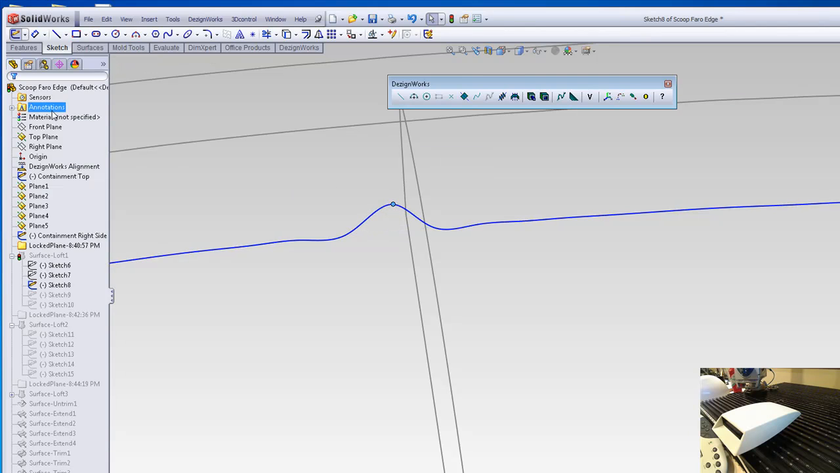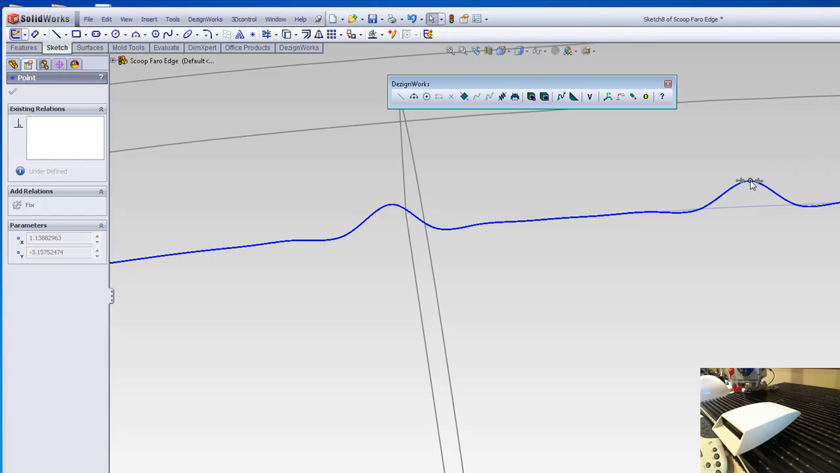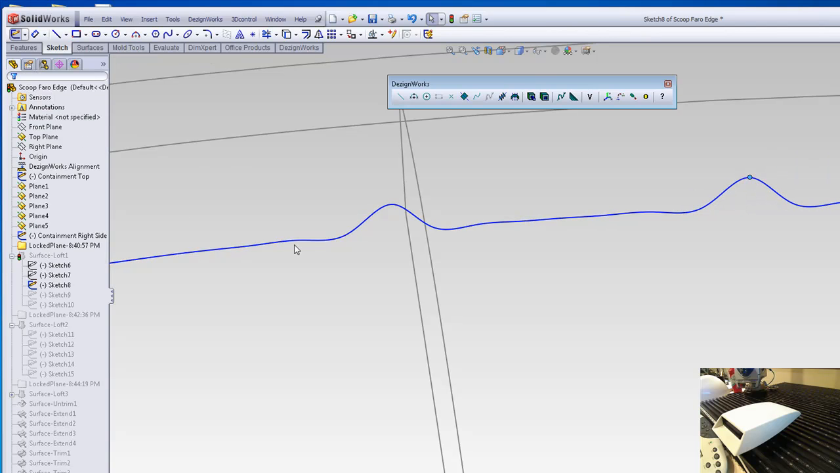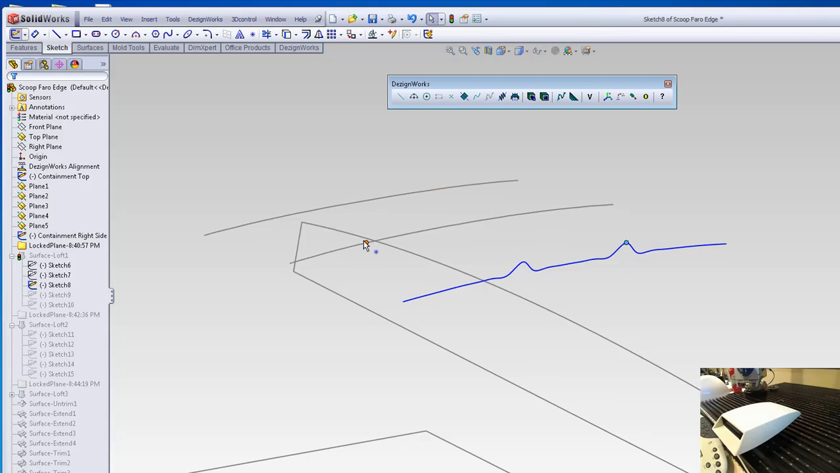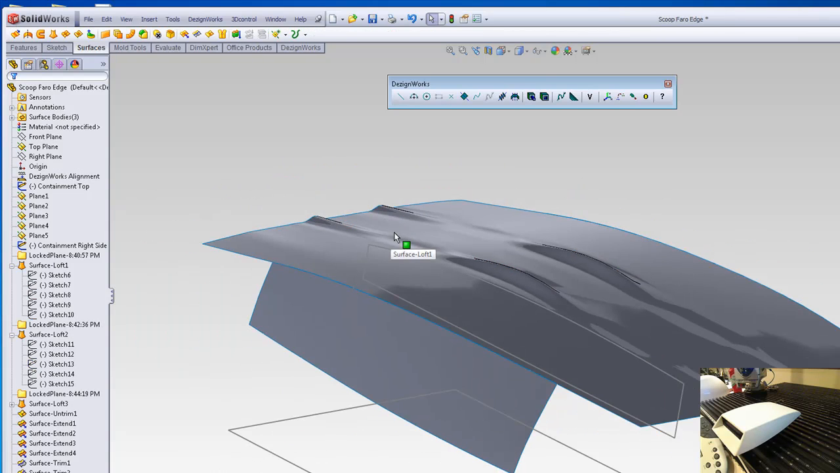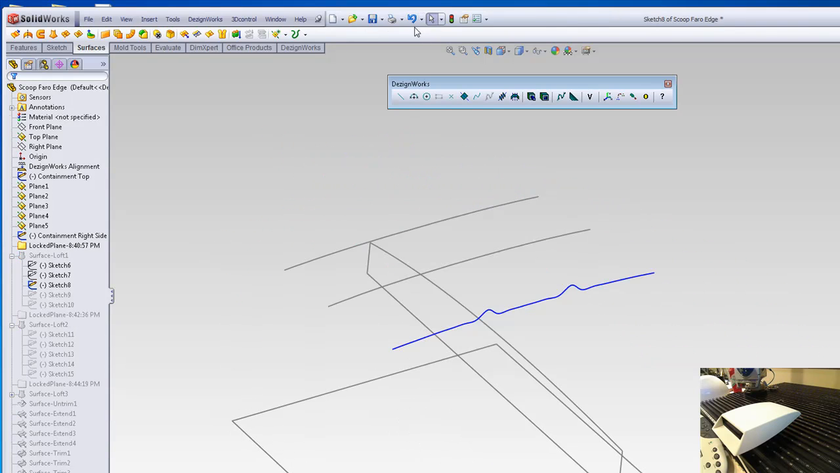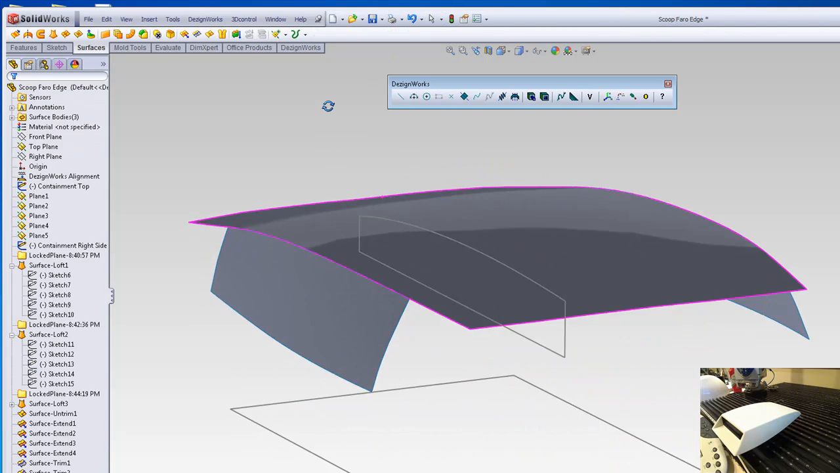Let's say we want to add a stiffener to this. It was too flimsy. You can modify and change all the scan data. So again, you can modify, change, pull it, undo, whatever you want to do. Directly inside SOLIDWORKS.